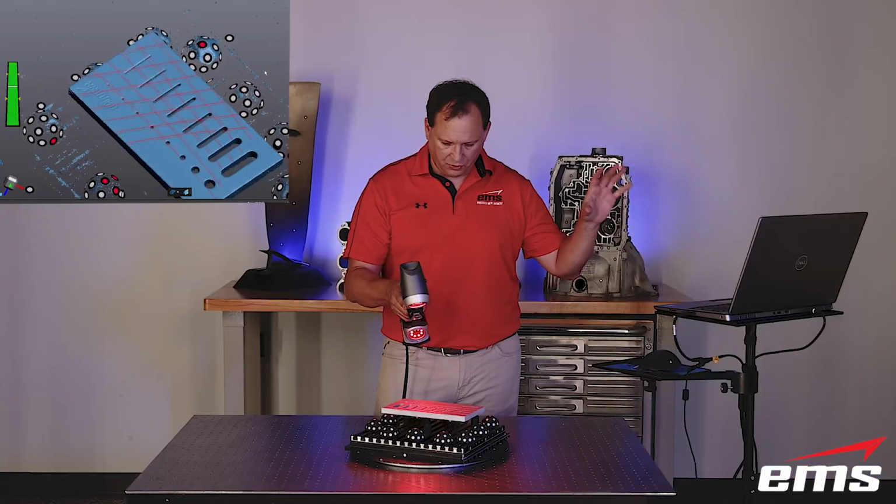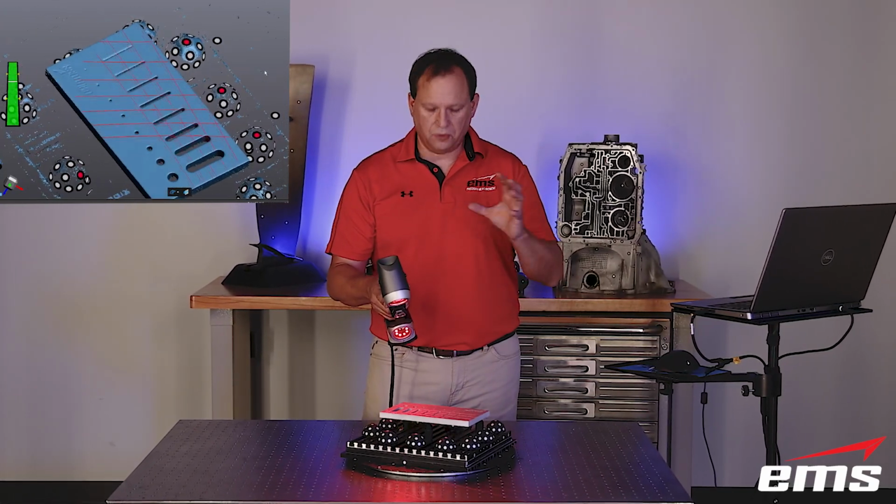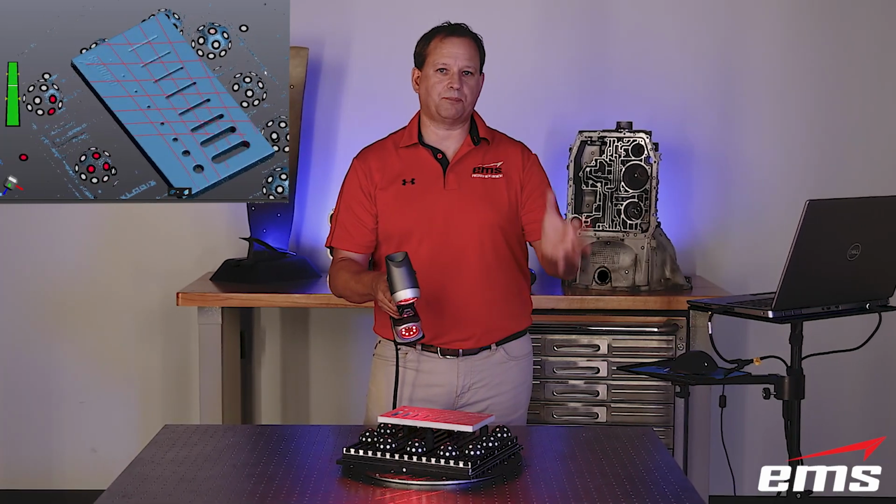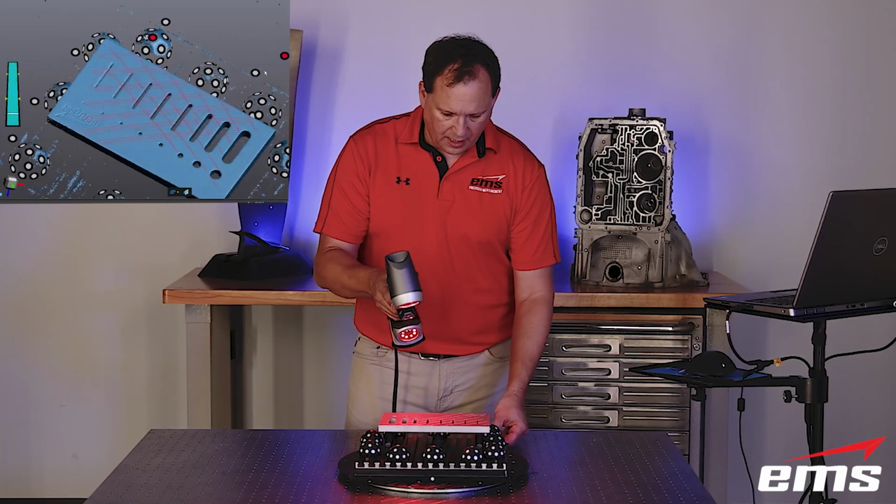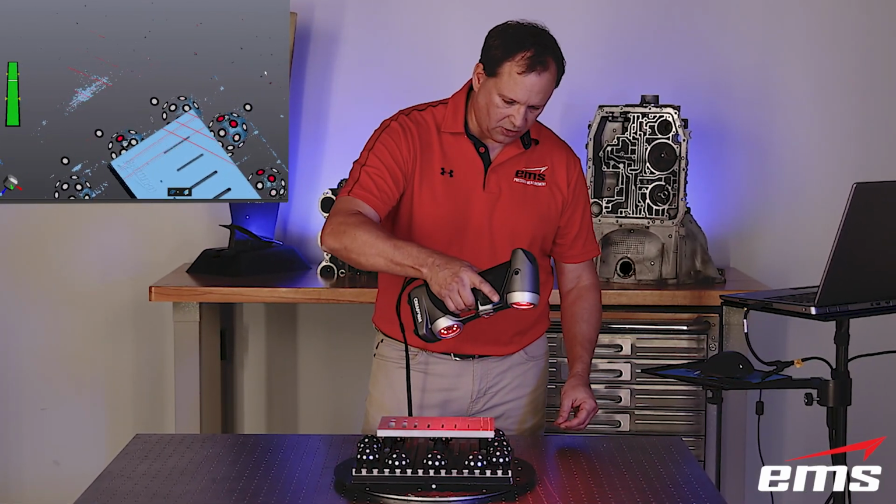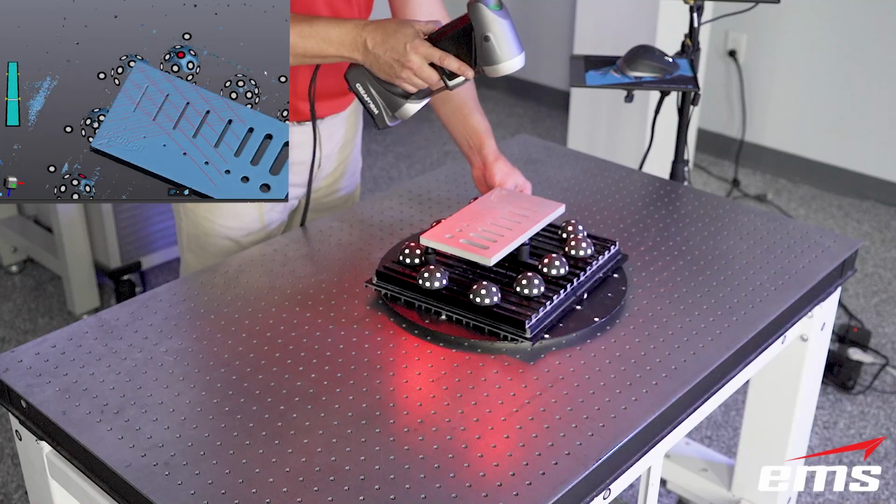Now, one thing, if you're looking at the data on the screen, we're in a lower res mode, so we can do this kind of rendering on the fly as we're scanning. When we get done scanning and process, that's when the data will look much better. But for the purposes of being able to kind of show you on the fly what's going on, it's always at a lower res, okay? So again, I'm just going to keep going around each one of these.